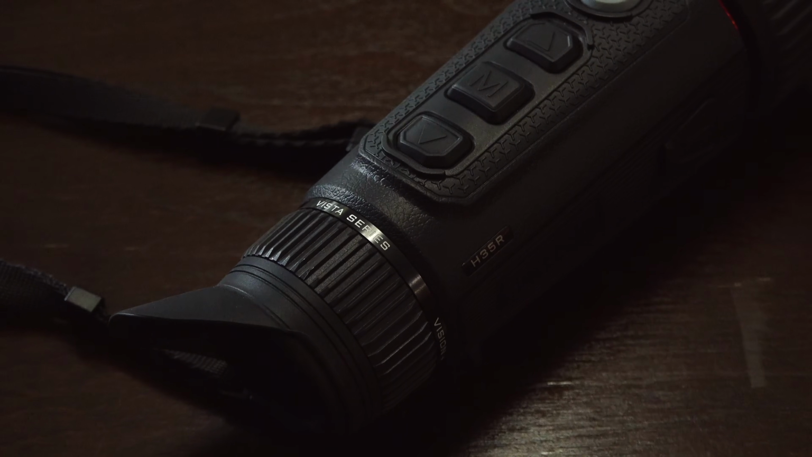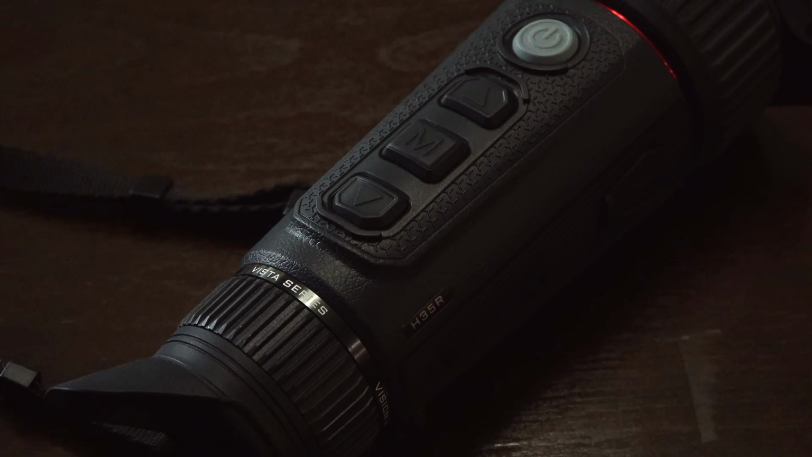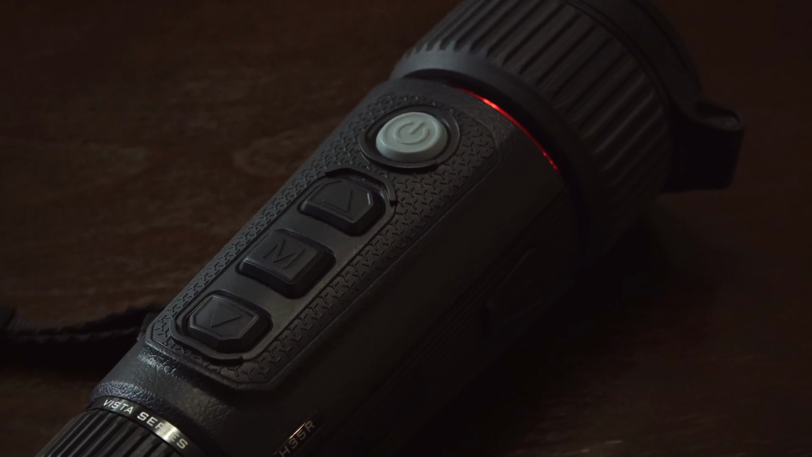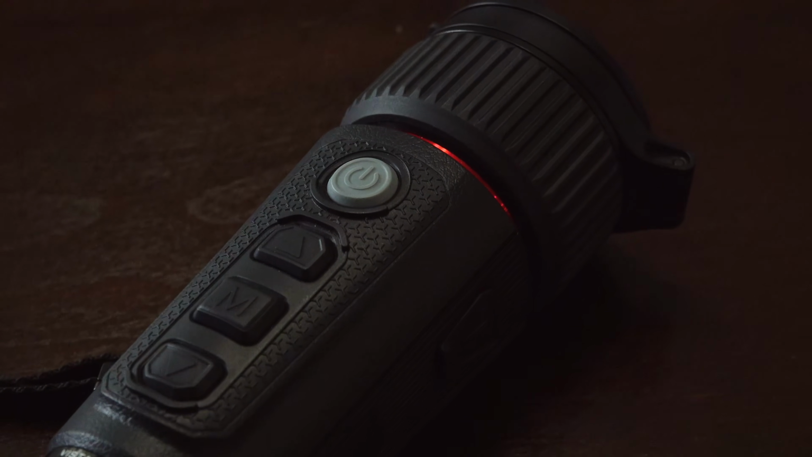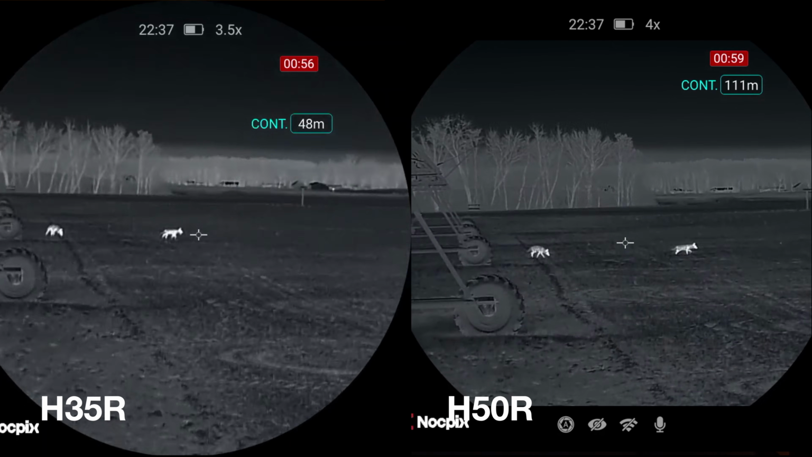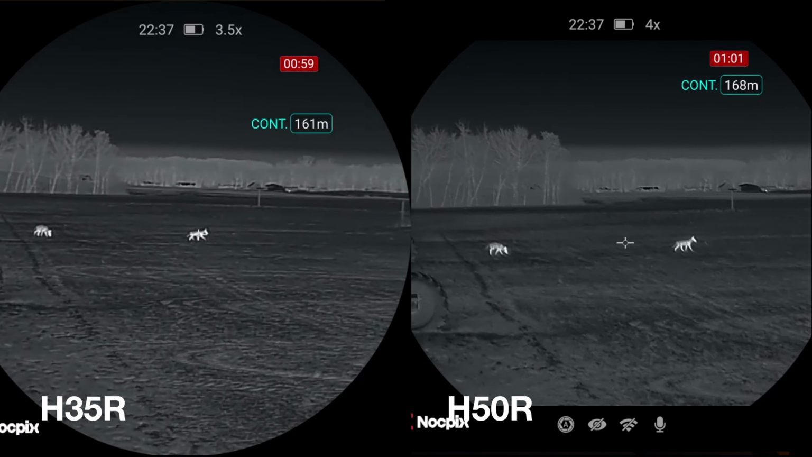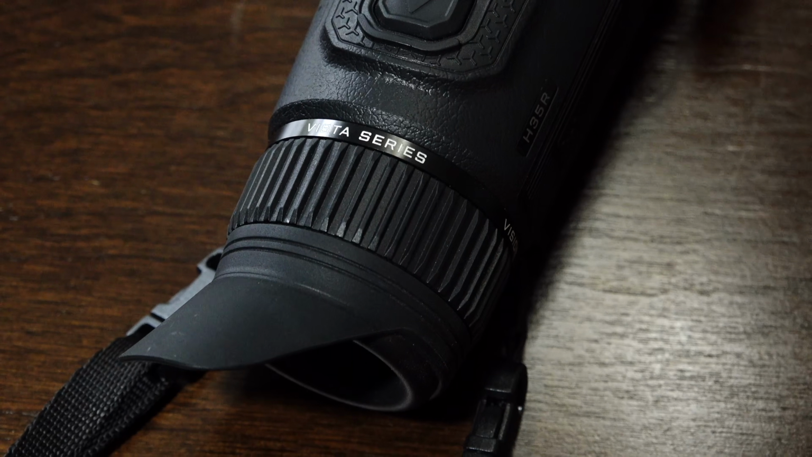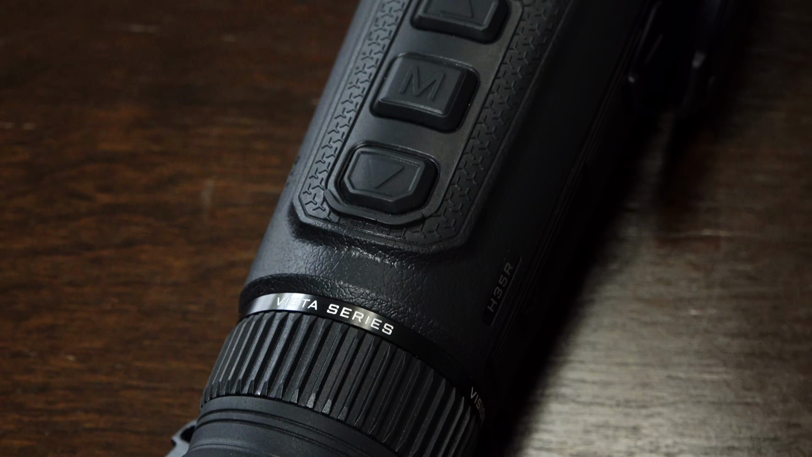Operating time for me on these were basically identical. Going from stand to stand, averaging about 25-30 minutes on stand with these. I would say probably closer to 30 minutes, taking walk time into consideration. I got a solid 7-hour runtime out of both of them. And that was shutting down between stands. I never ever leave my optics on between stands. I always shut down just to spare the battery a little.